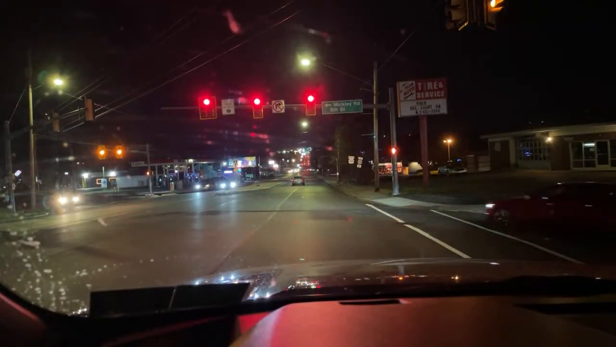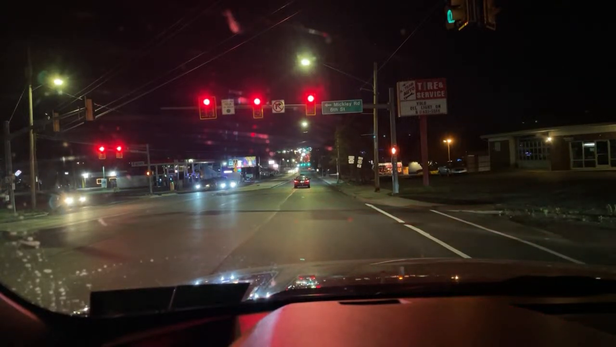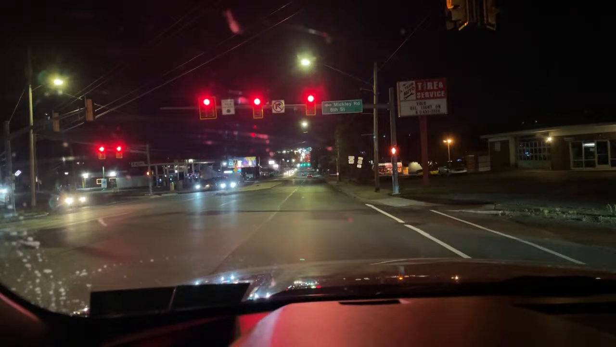What's going on? Rear of 1032 Barbara Drive, a music complaint. The caller said there's people talking loud and there's loud music. 14, can you bring it around the back of the residence? 1032 Barbara Drive.